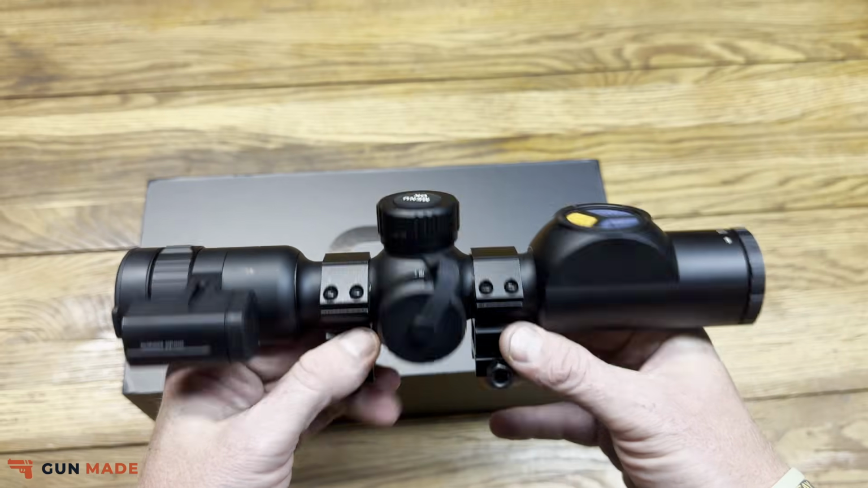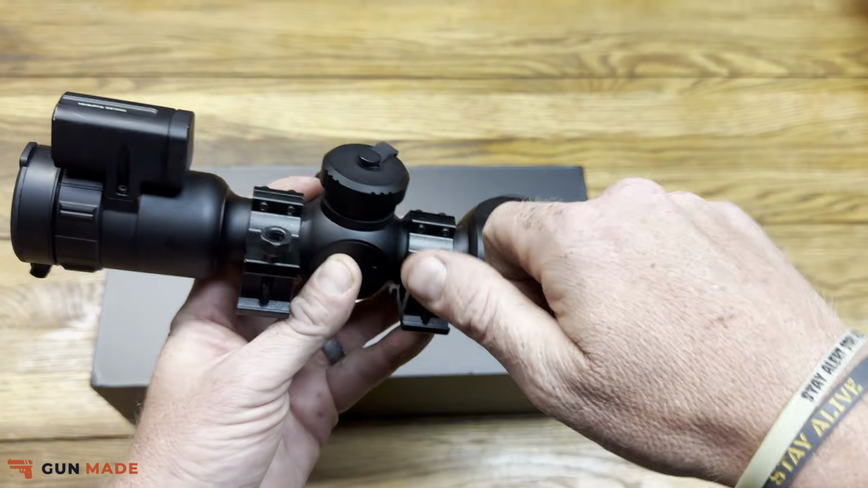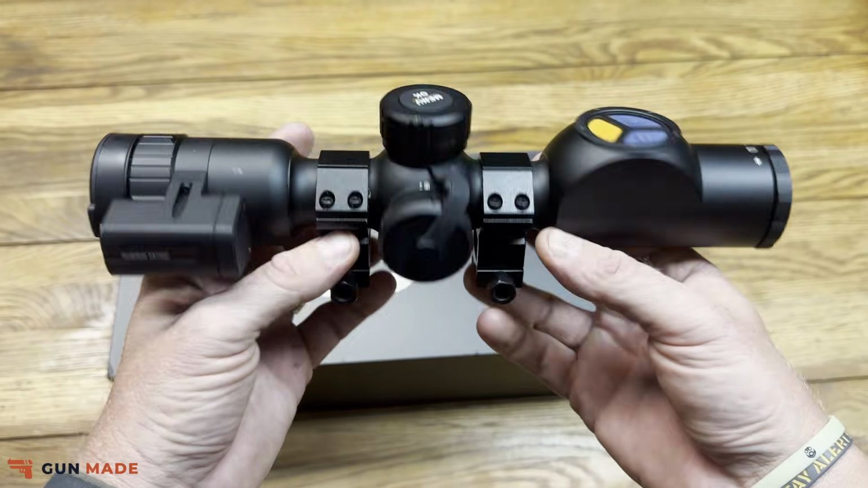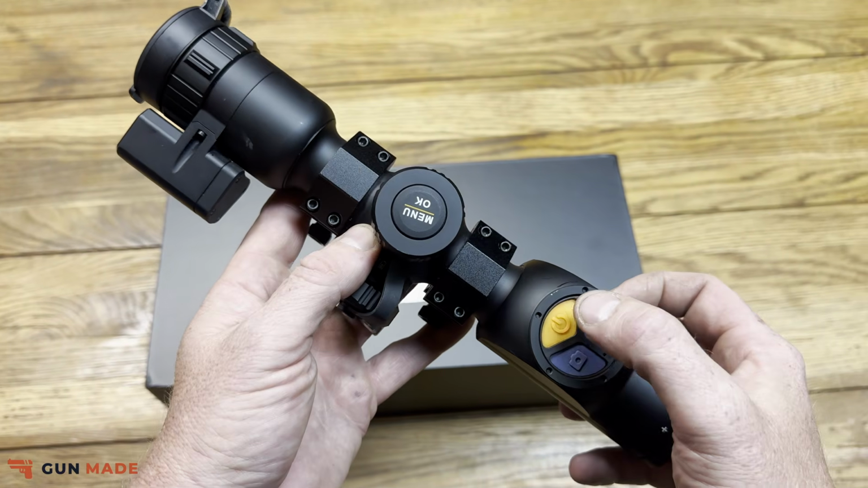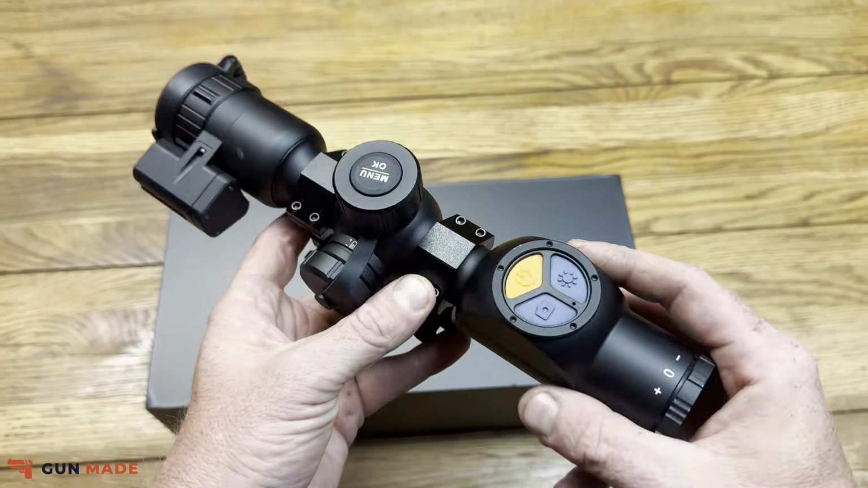It came with a pair of scope rings, so that's nice, and it also has the little quick tighten and loosen there. So I like the way that that was easy to set up and get that on the gun pretty quickly. So the manipulations of this are pretty simple, guys. The bright yellow button is your power. You hold it on to power it on. Hold it down to power it off too.